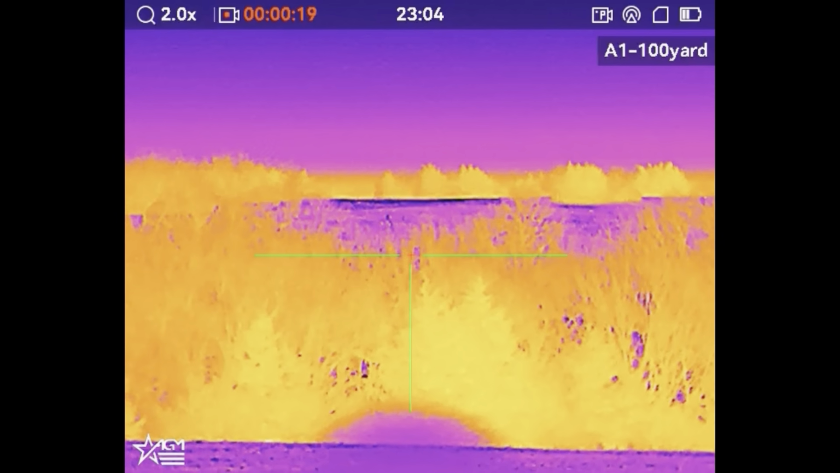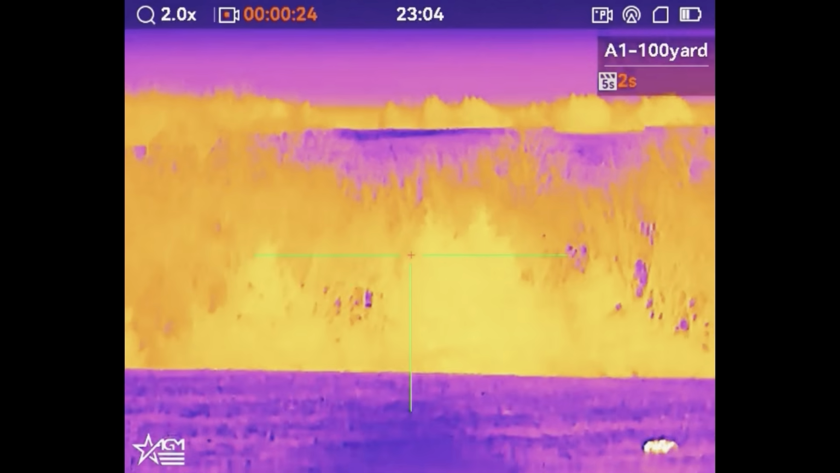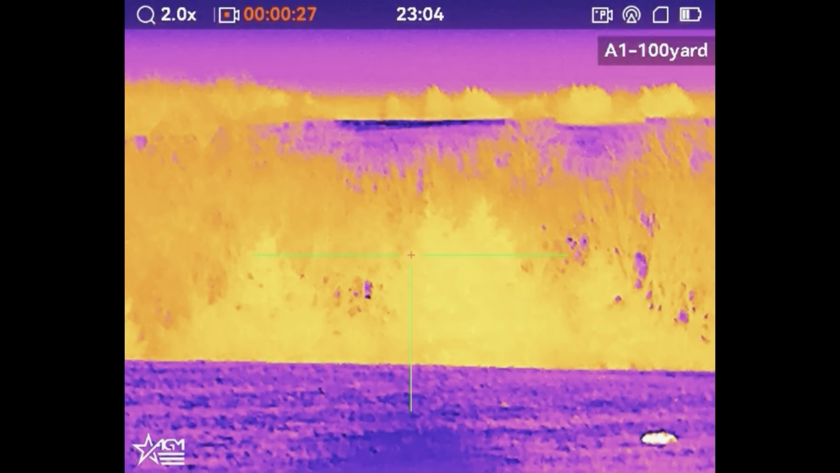You see it coming down, Matt? I mean, it's running right at us. Yeah, I see it.